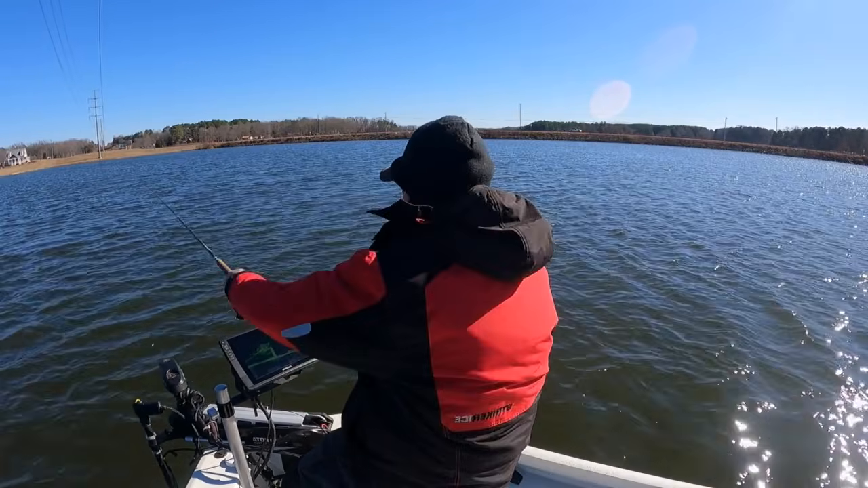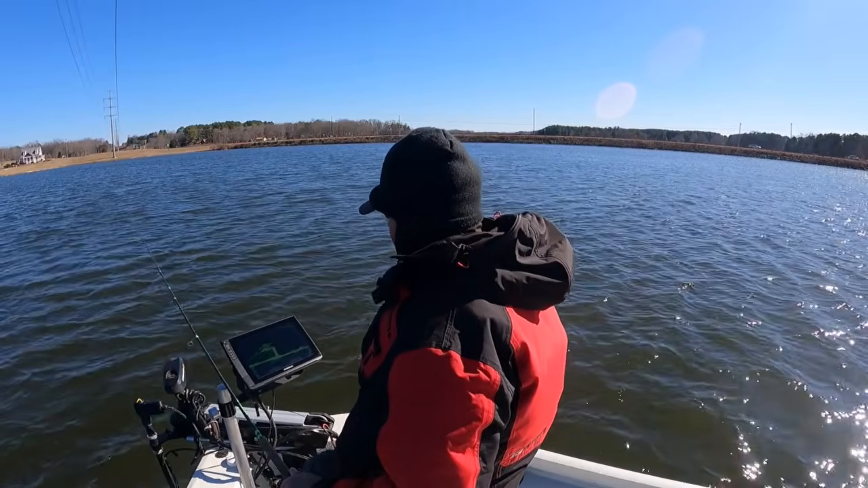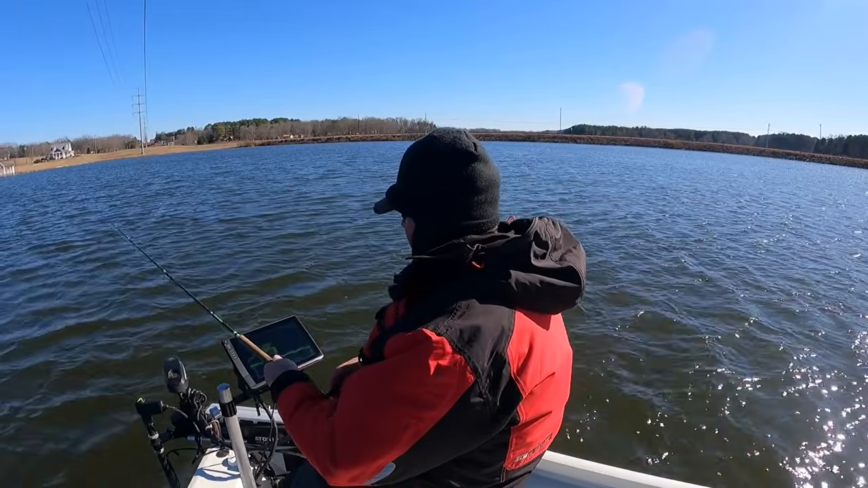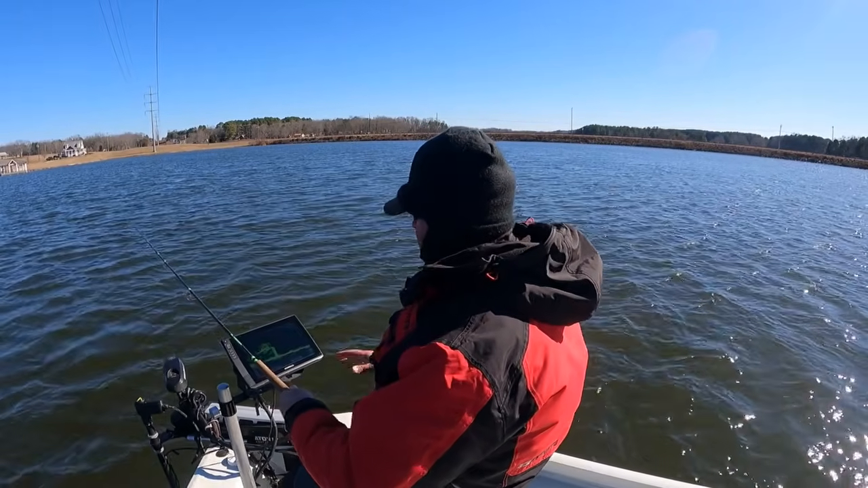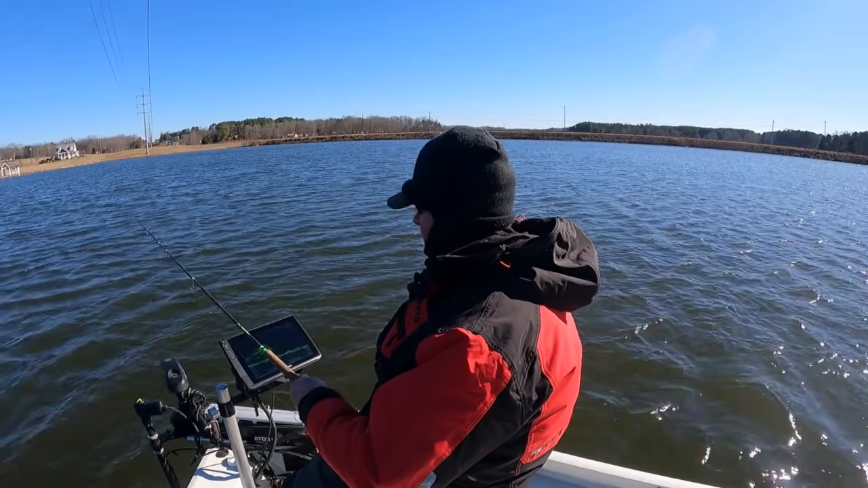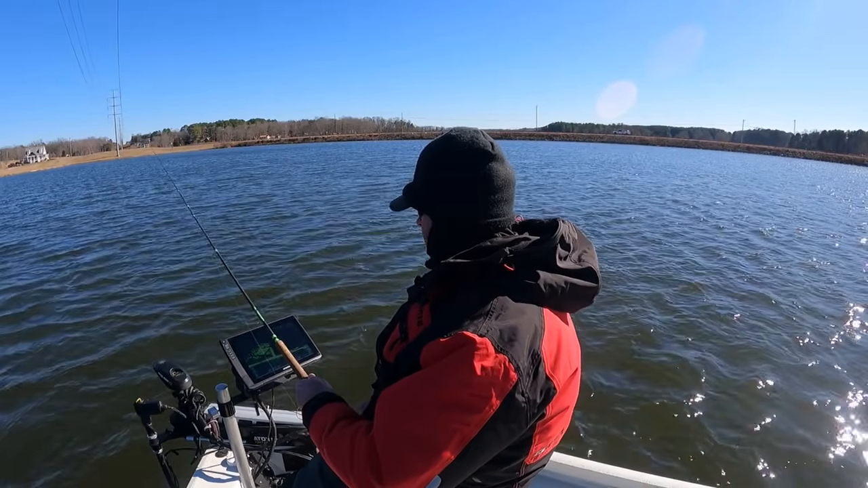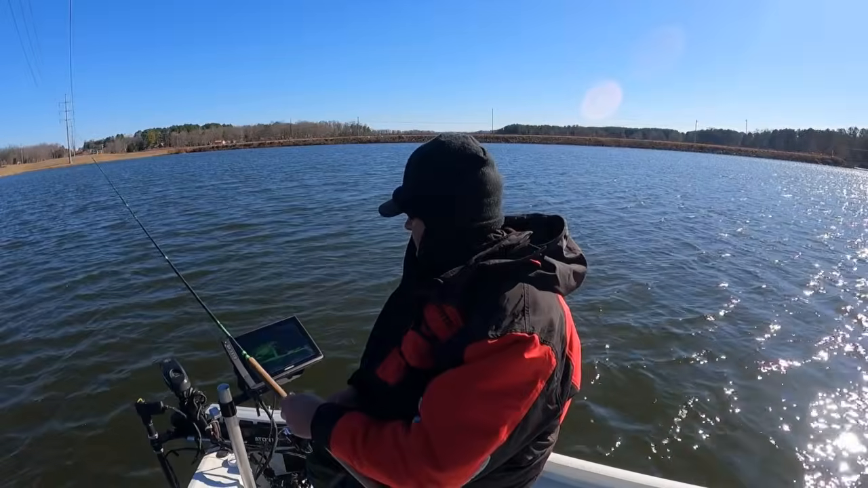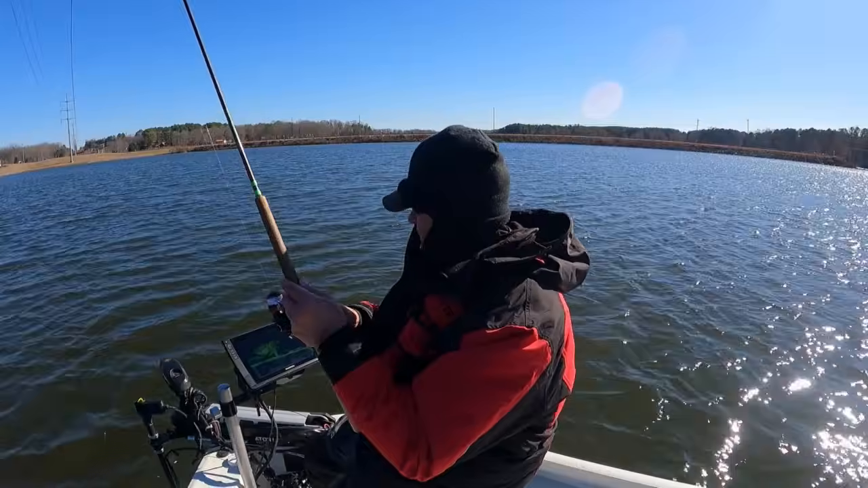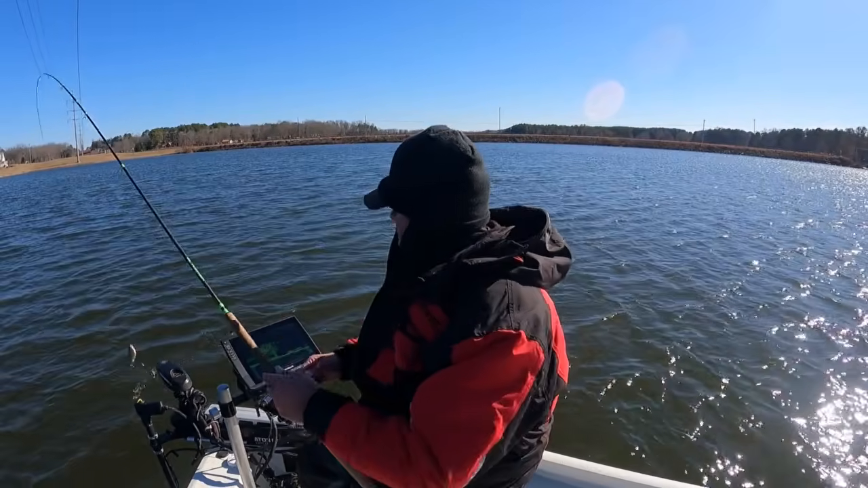I'm sitting back about 12 feet from the fish, pitching out probably about 16 to 18 foot, and basically just letting the lure sink down into the fish and floating it right over top of them, trying not to hang in the structure. But there is structure down there. Now he thumped it pretty good right there. We'll take that thump.